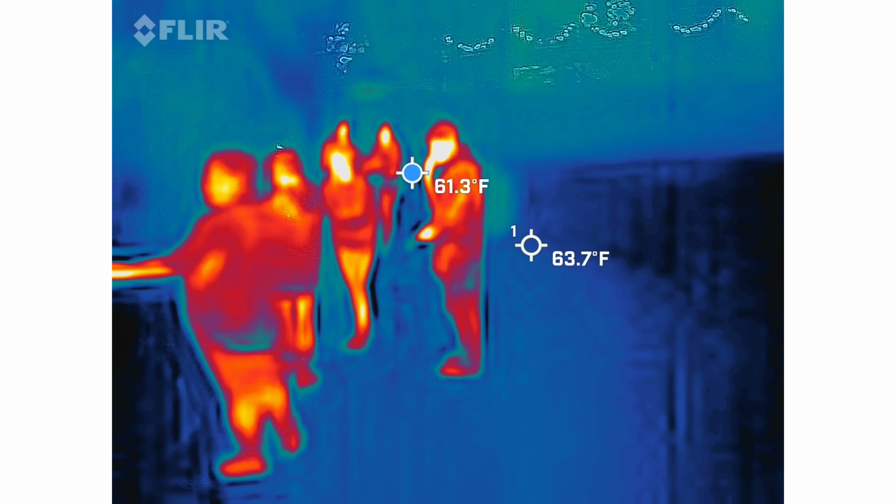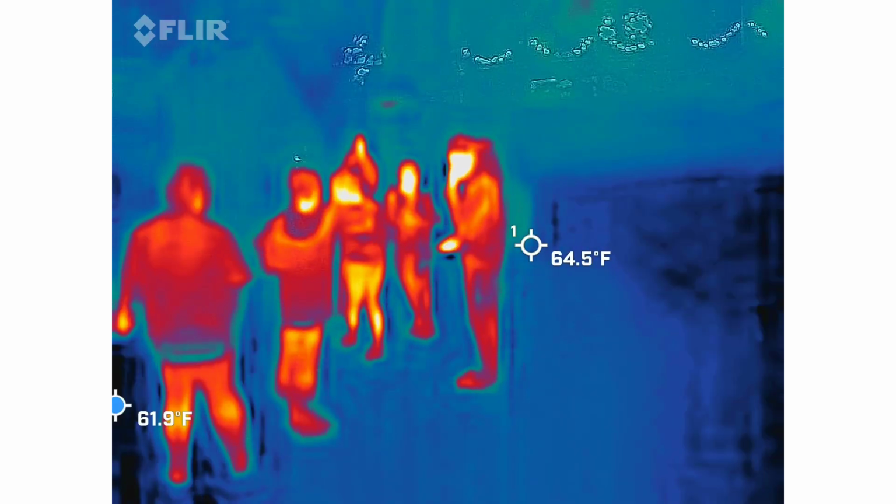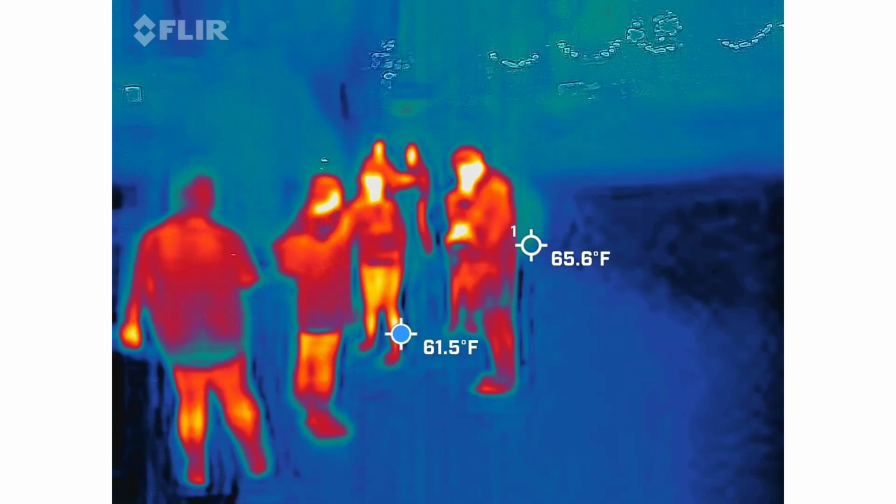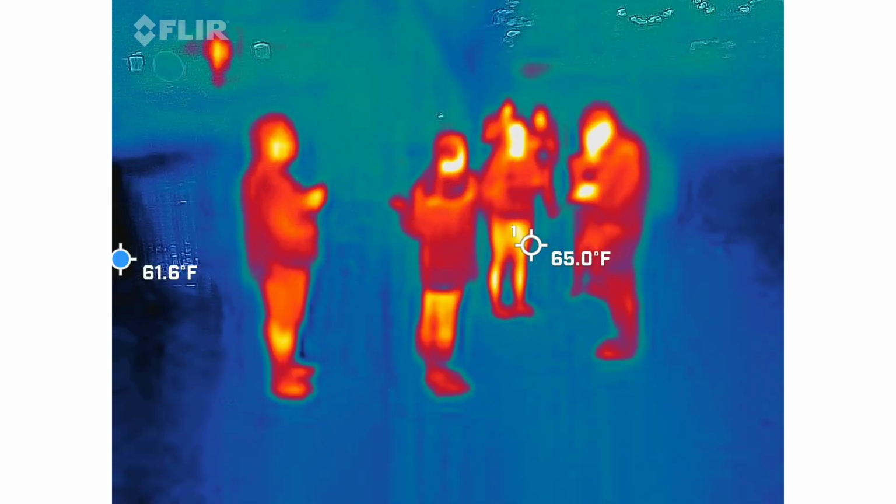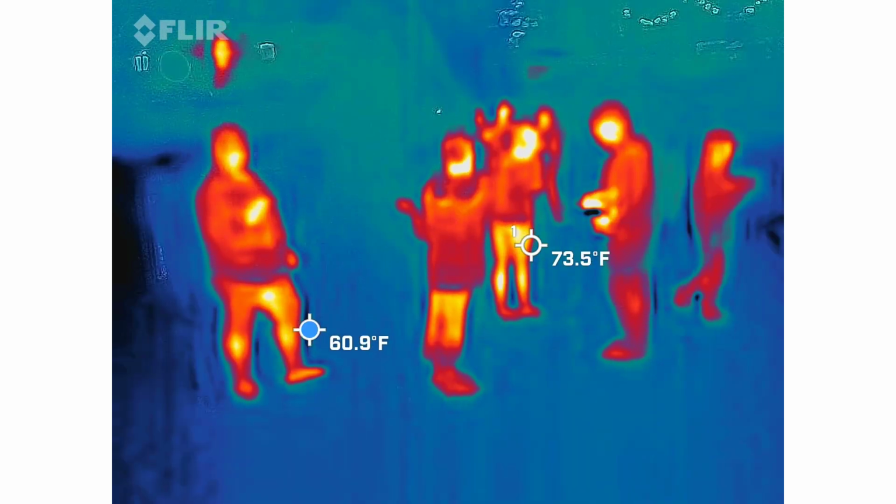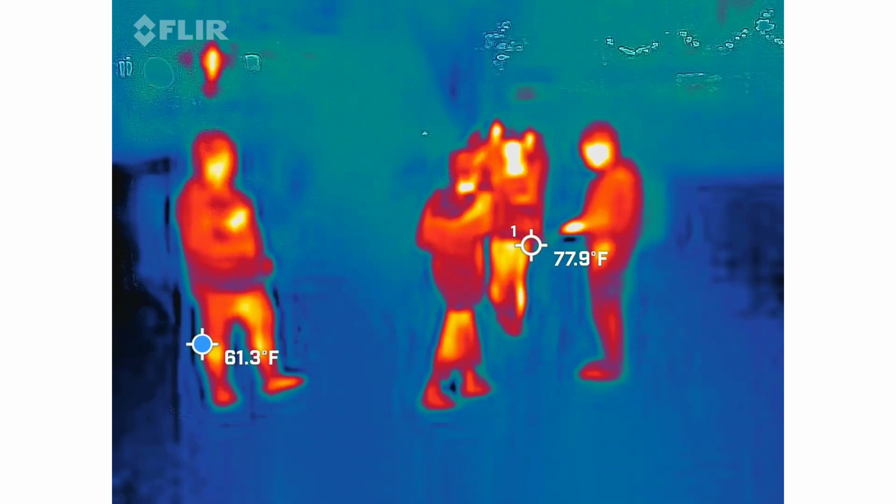I'll tell you, the blue dot likes you again, Nick. It's back on me again. Oh, yeah. I thought that was bad. The blue dot likes Michelle now. There's something going on over here, I'll tell you. I can't wait to get that camera.